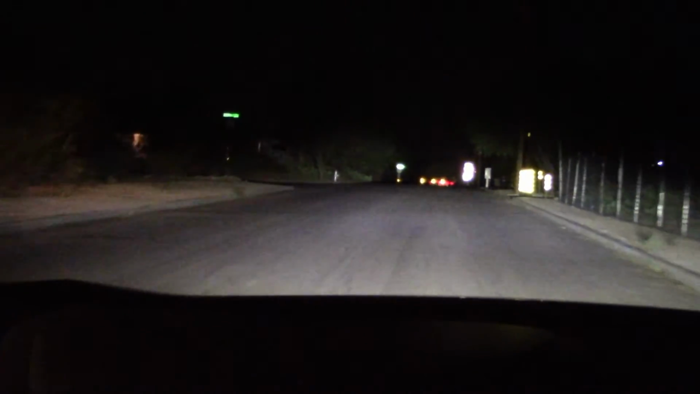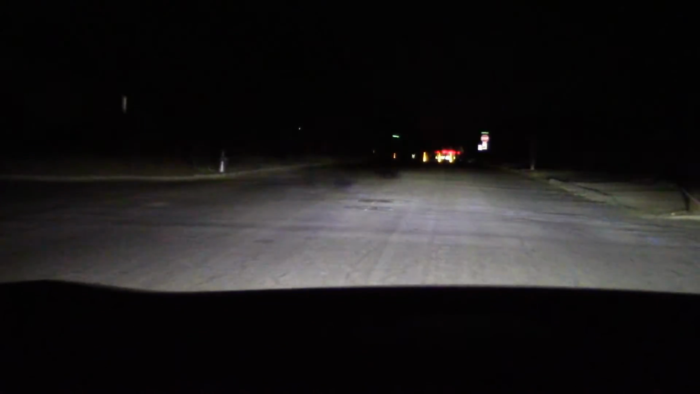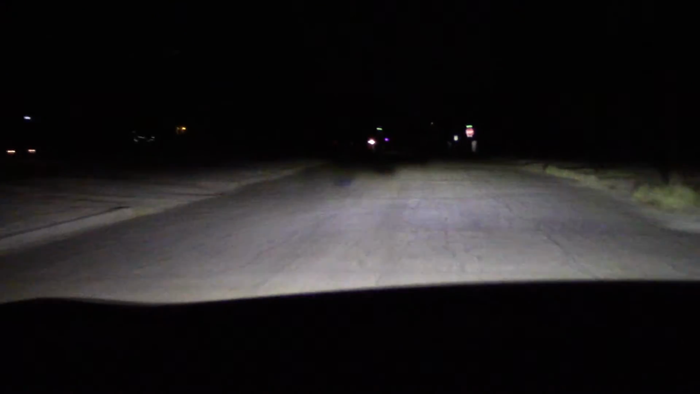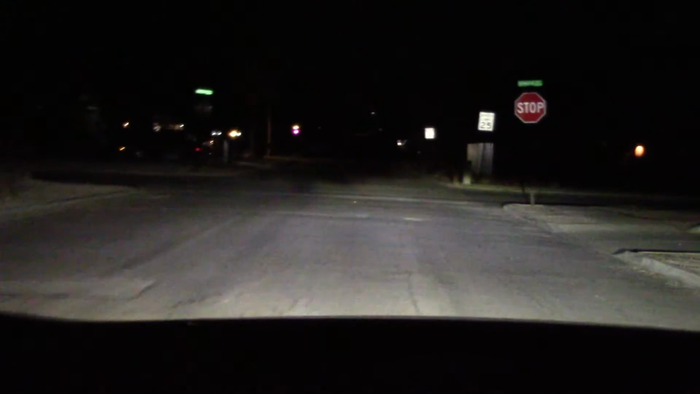Now let's do some dark, dingy street driving. See how these low beams reach out. Okay, when you've got the brights on, but not so far when you have the low beams on.